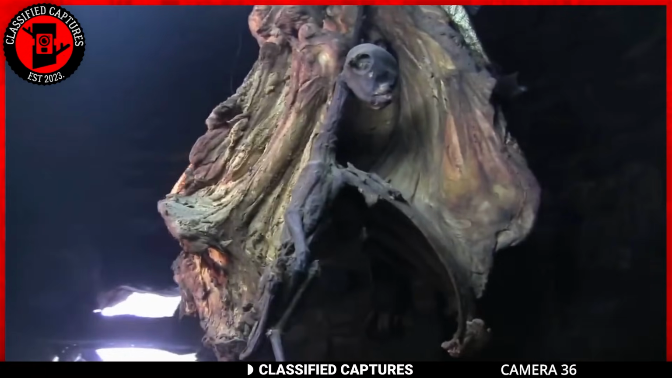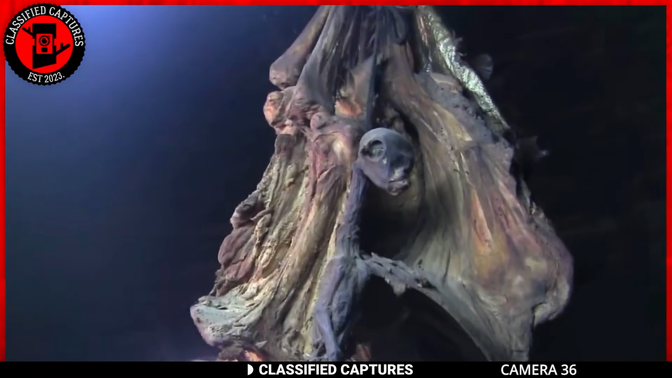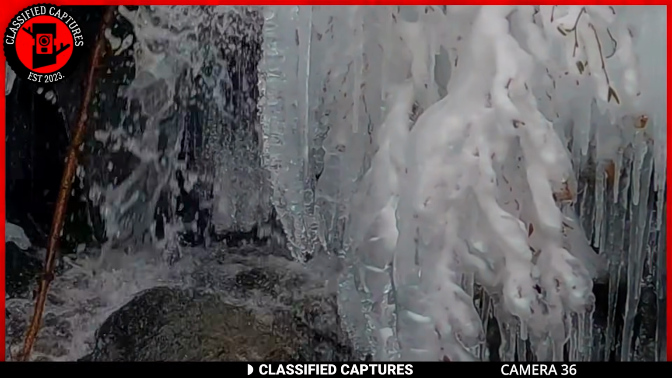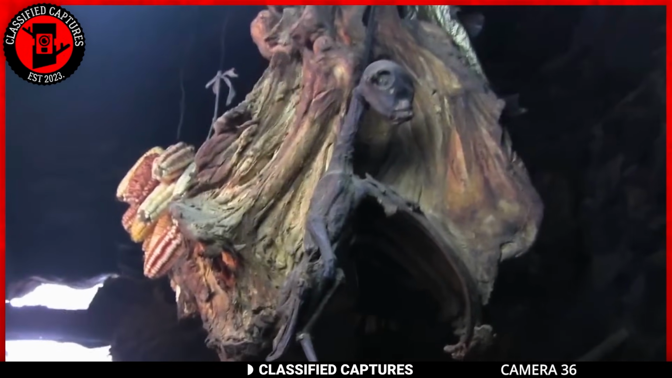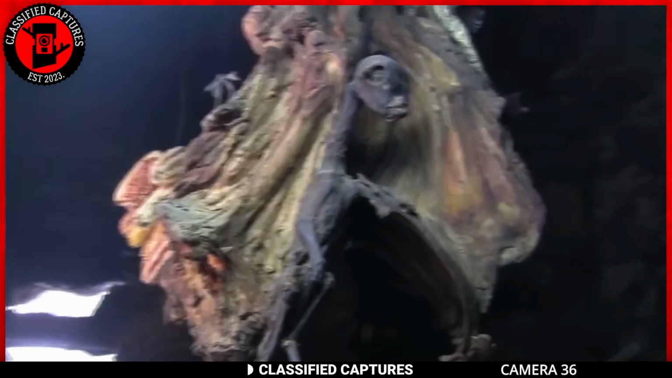The locals said it could be an ancient witch that lives in the woods and eats children, but some scientists suspect it to be something else. With how the permafrost in Russia is melting, they believe that this could be one of the extinct creatures that might have escaped. As for the cause of the explosion, it remains a mystery to this day.